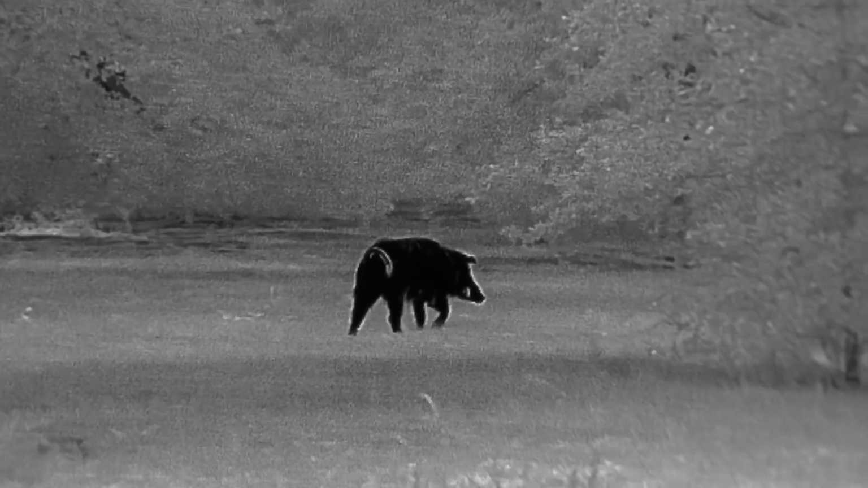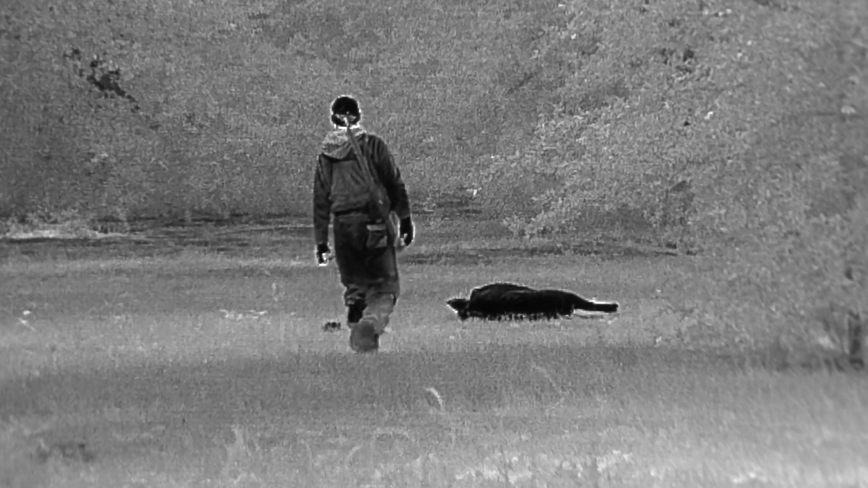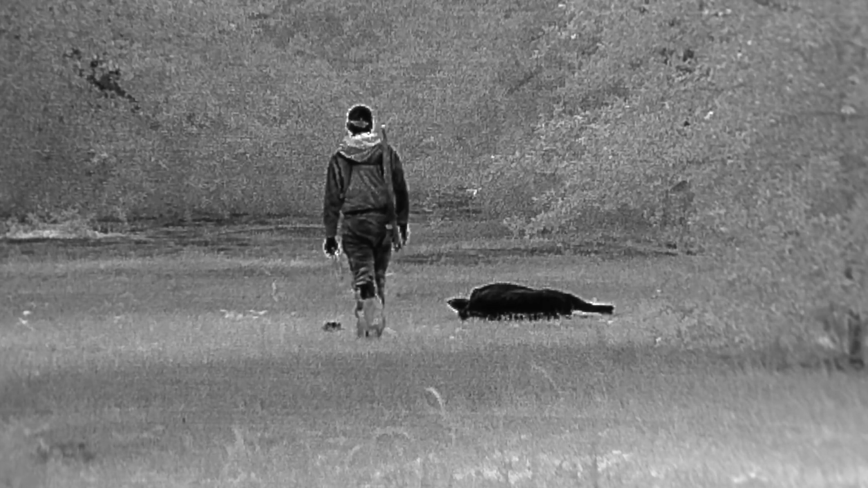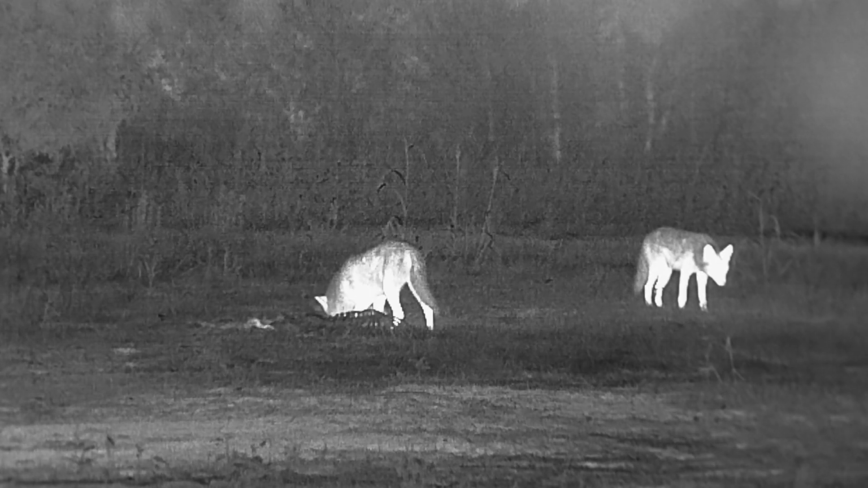Hey! Yep. One thing nice about killing pigs that are visible from the road is it makes keeping an eye out for any visitors later on super easy. This pig wasn't 75 yards off the road, and the landowner wants us to just leave him lay. So we figured why not just keep tabs on him anytime we pass by for any coyotes.